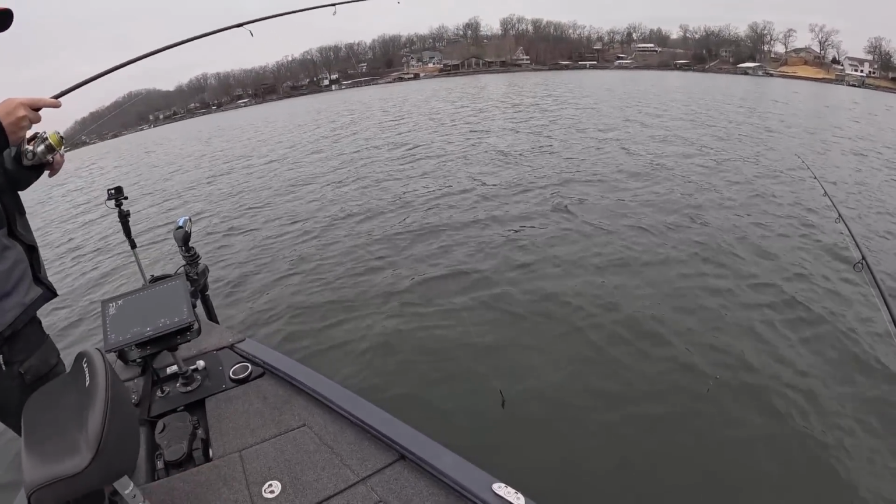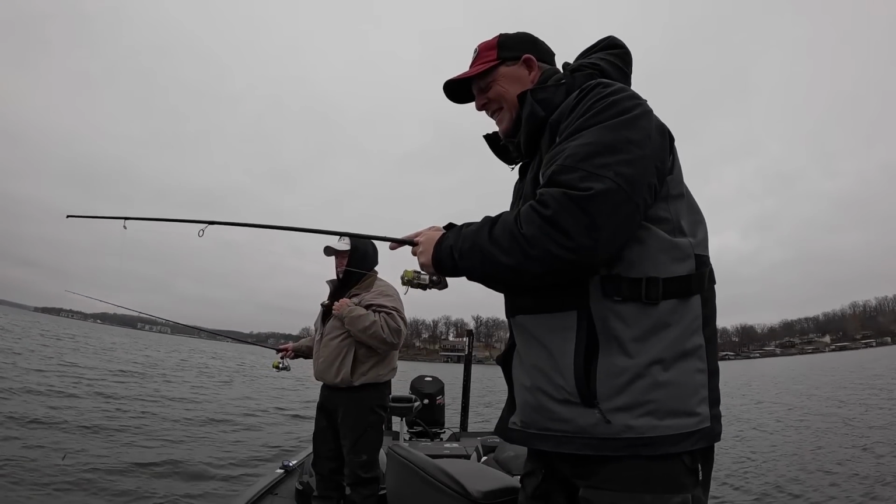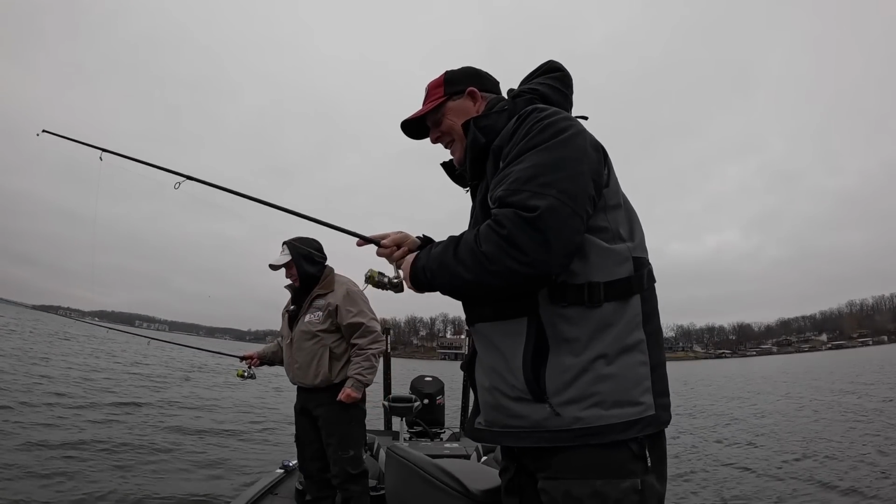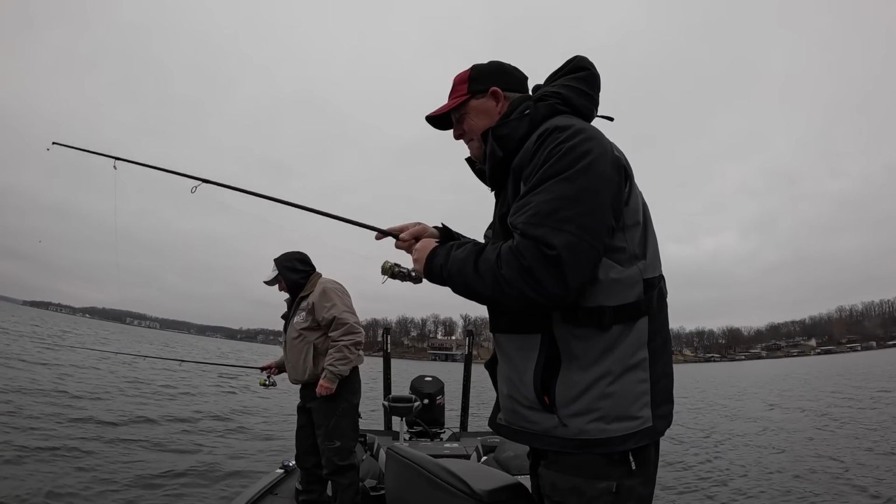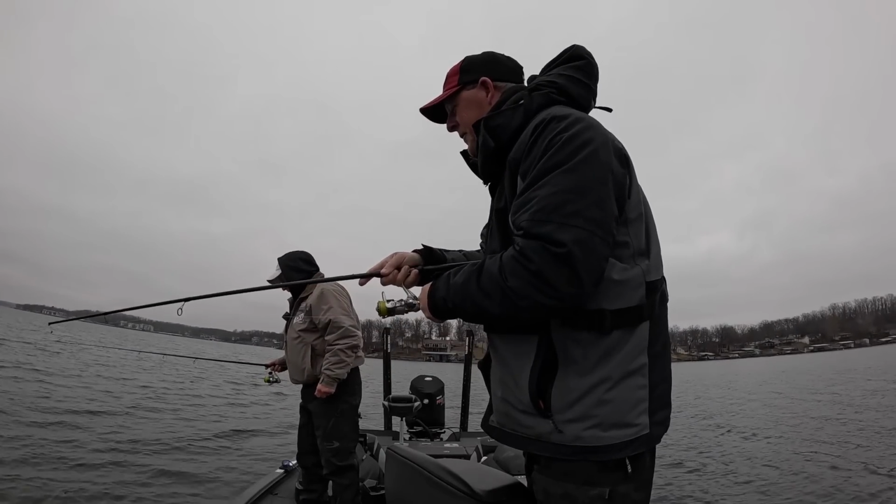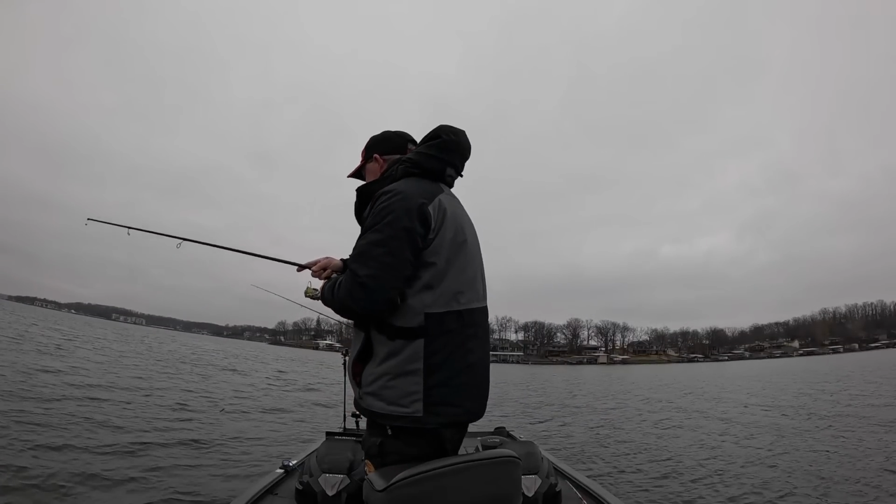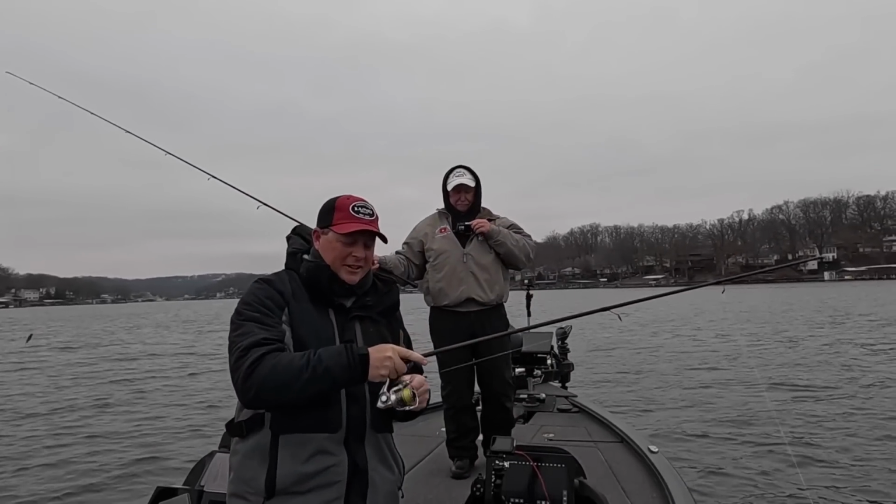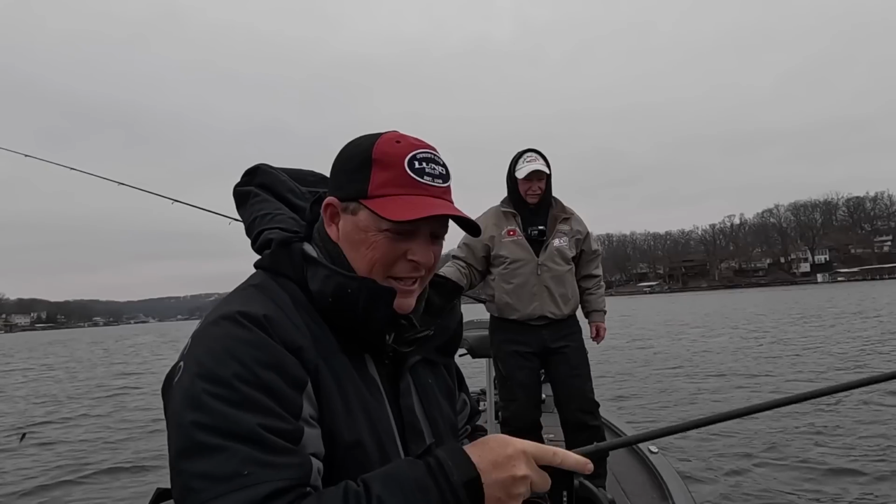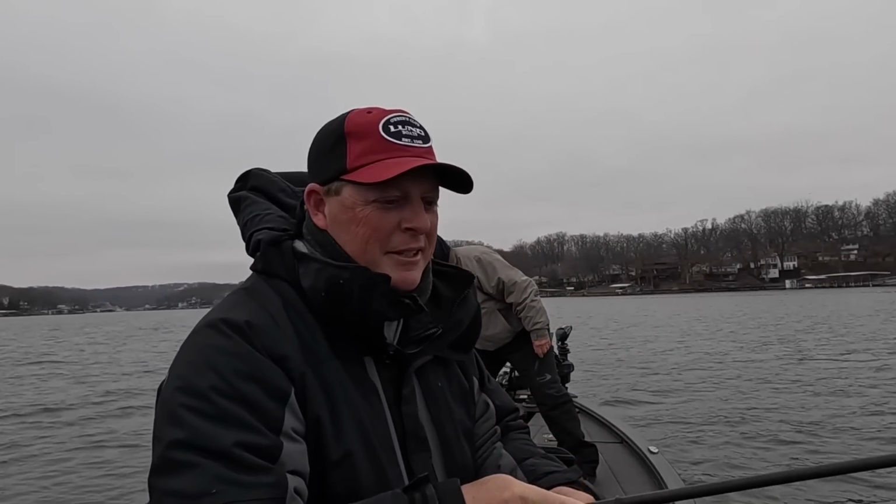Oh, this is cool. This cold temperature's hard on these rods, I'm telling you. It actually puts a little stress on just about everything. They'll snap pretty quick on you when it's this cold out. Let me get out of your way. Yeah, I'm going to come down here. I like landing them back here in this part of the boat. It's easier for me to reach over there and grab them. You want me to grab him, or you got it?